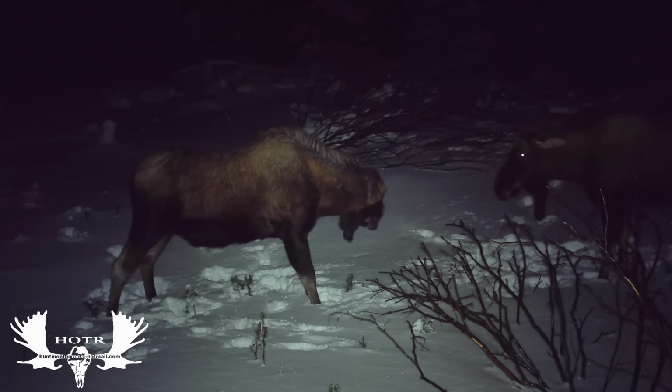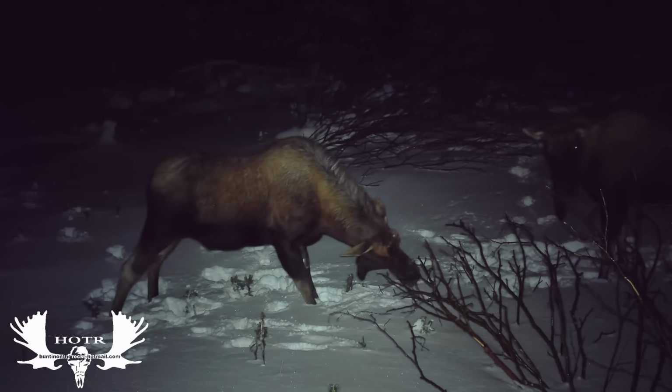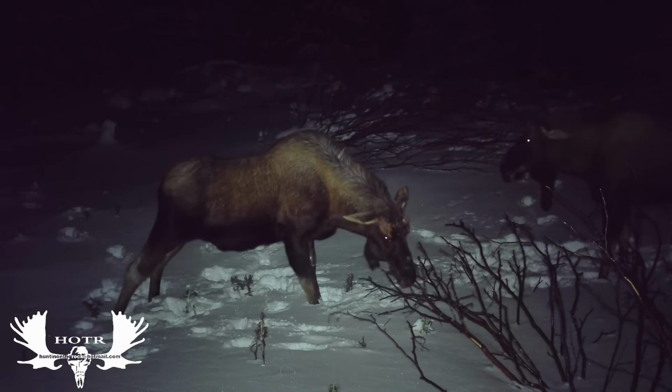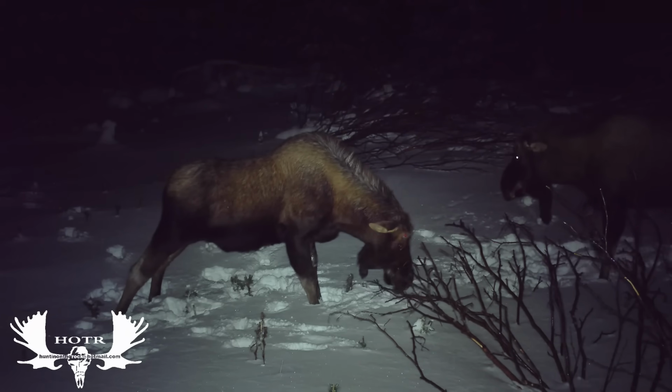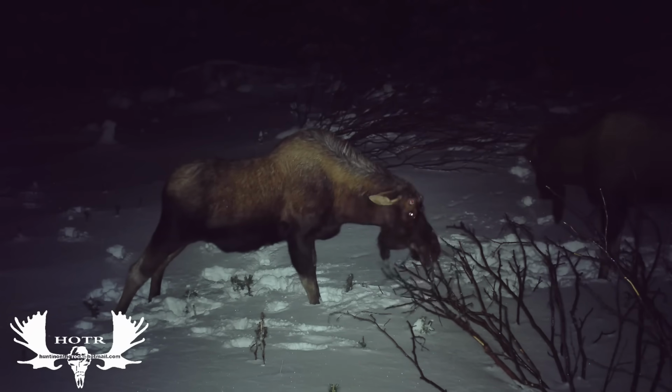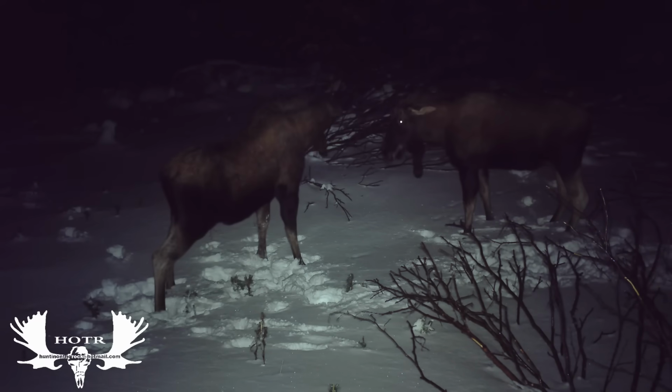You can see what the bull on the left is trying to do. He gets his head down, rubbing on those trees, expecting to hear their antlers raking on the trees, but he had to settle with trying to start eating a few trees instead of raking on them, because obviously he had no antlers.